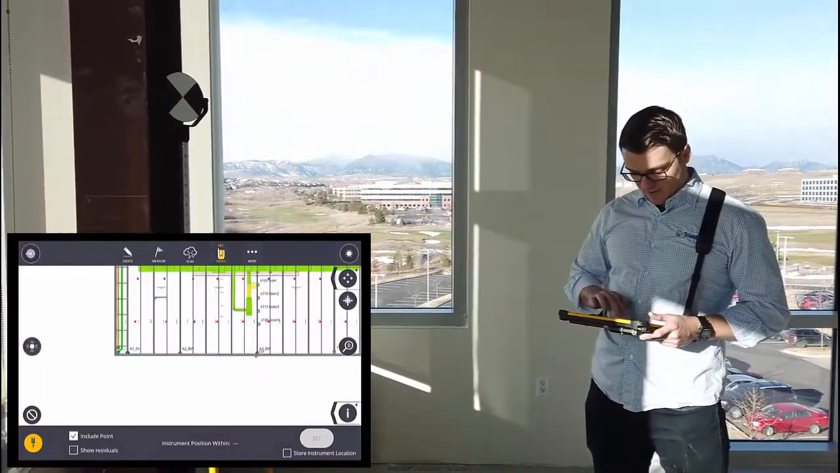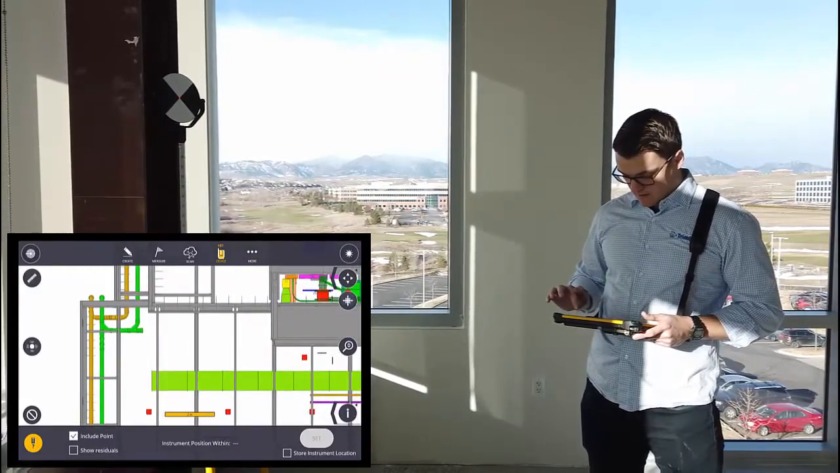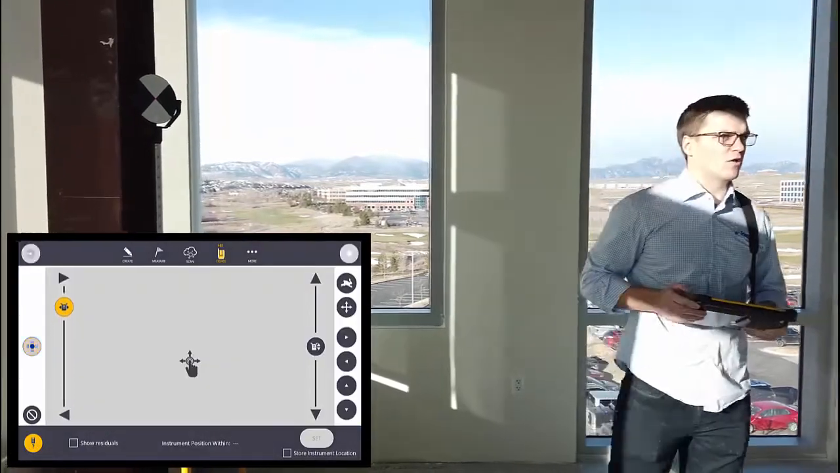Once it's back, I'm going to select my second control point to set up off of. And then again, walk over to it over here.